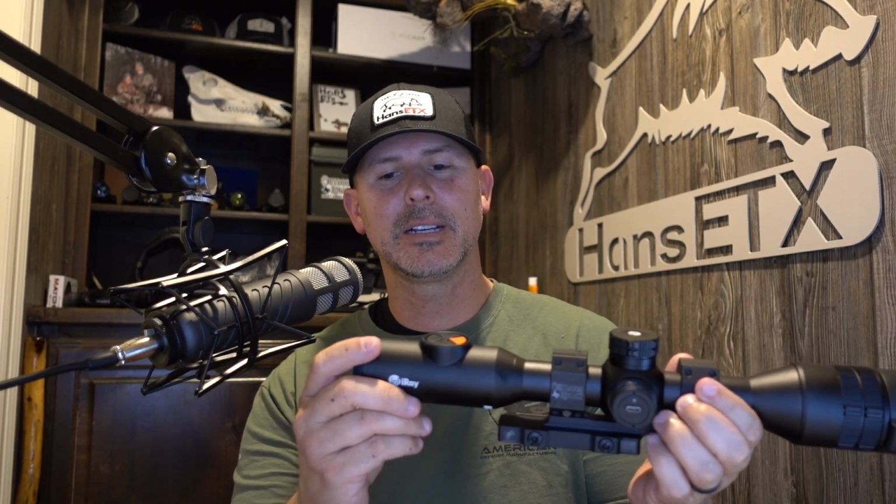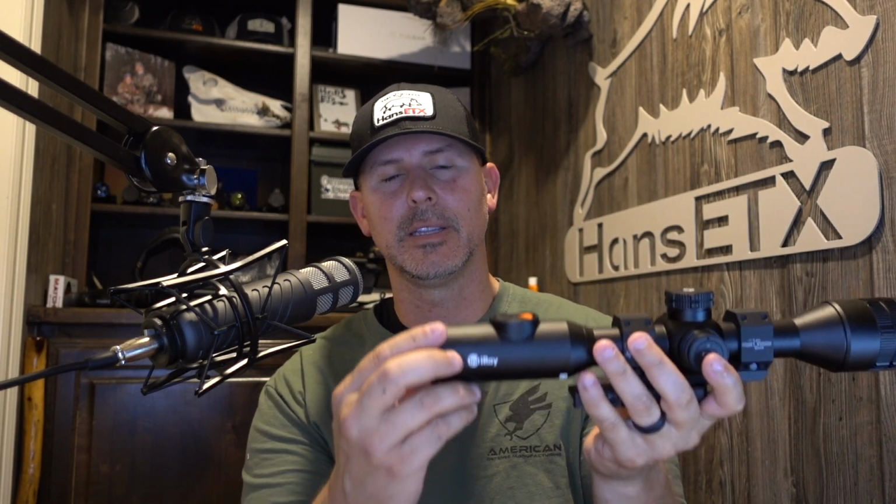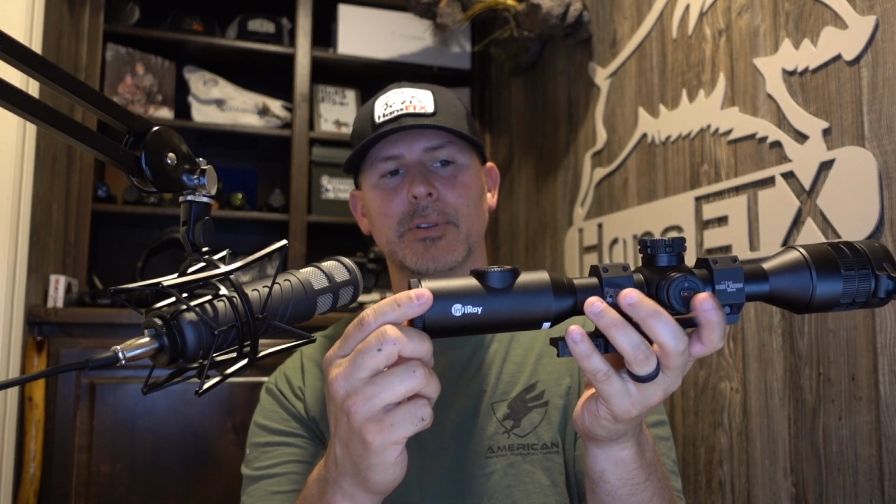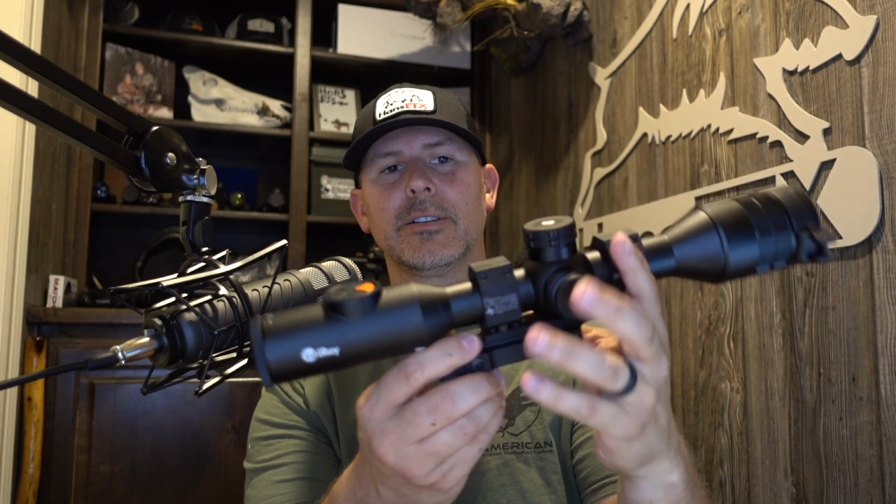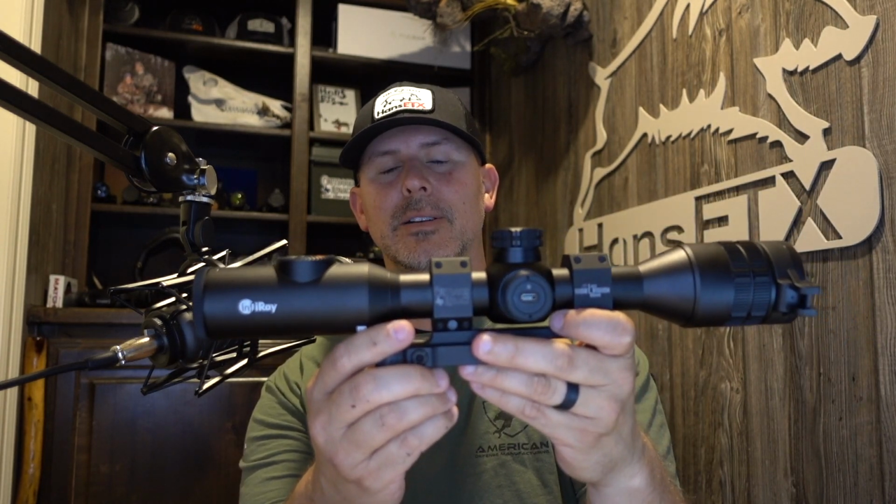So basically, it's got the 35 millimeter objective lens. It's got a real hard plastic lens cover, the focusable objective lens, and the focusable eyepiece diopter. And you get a good look over here. Aluminum housing on it, so you can tell when you pick it up and hold it, it's sturdy. It's good quality.